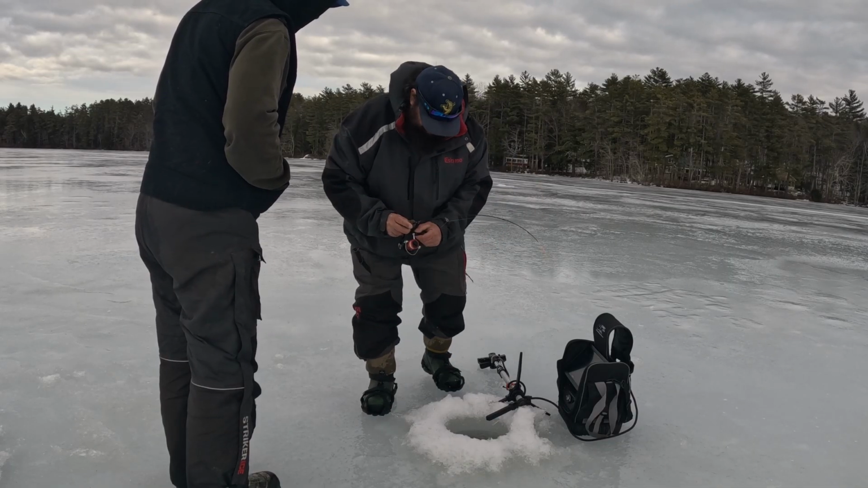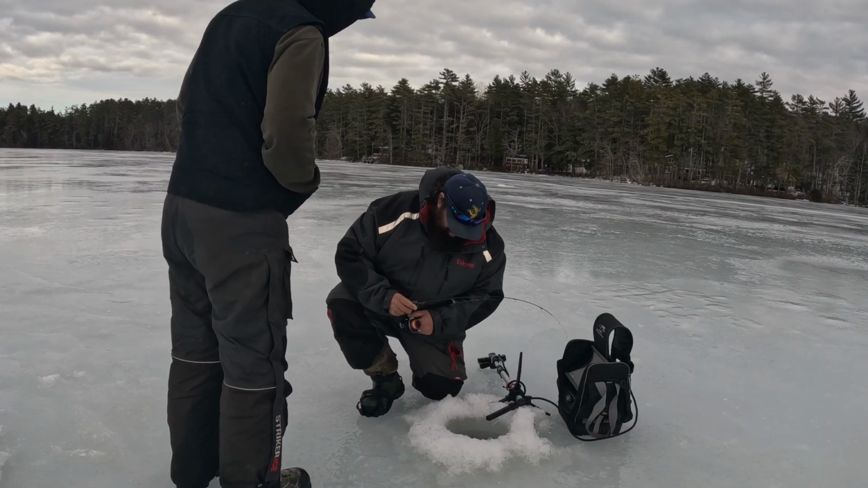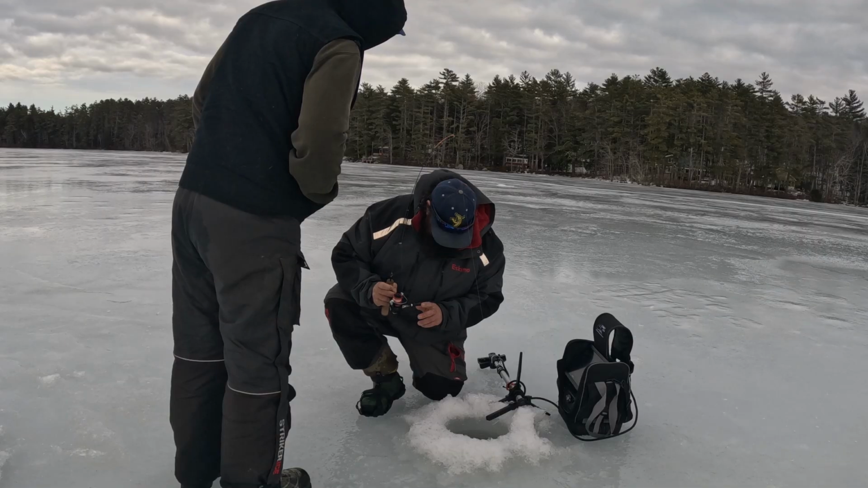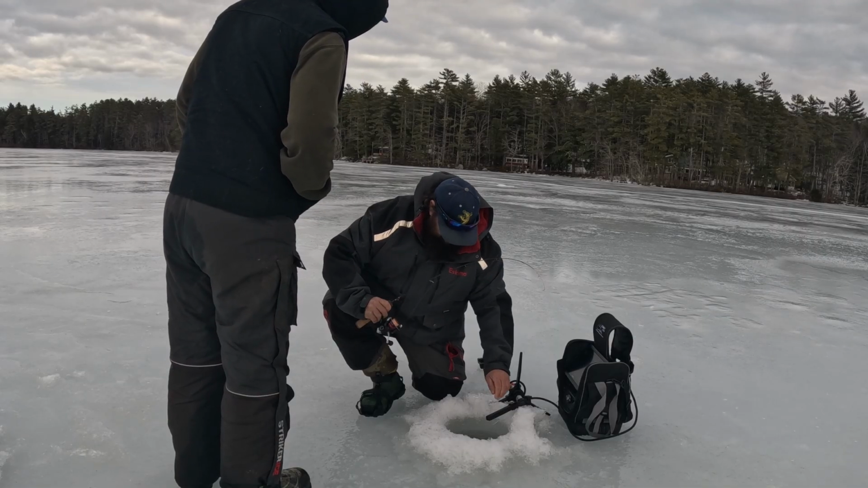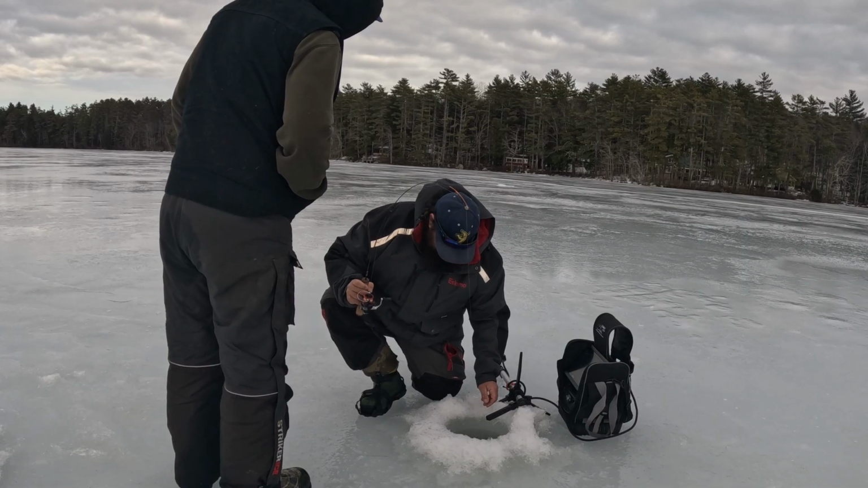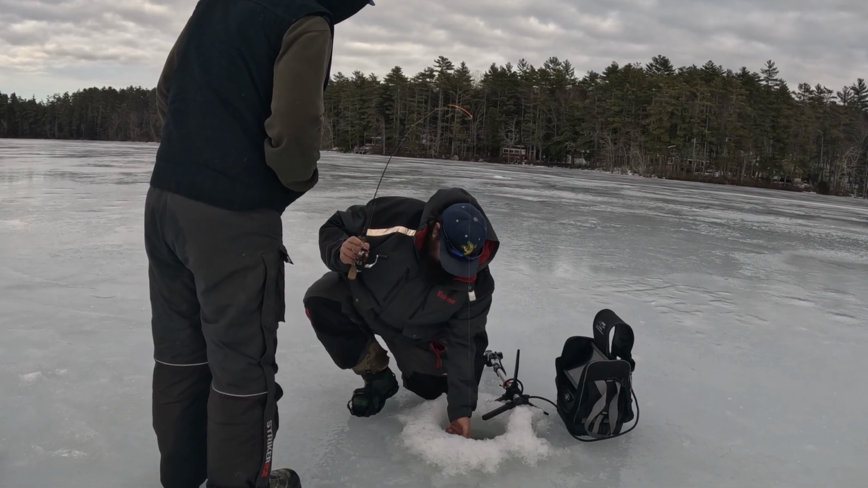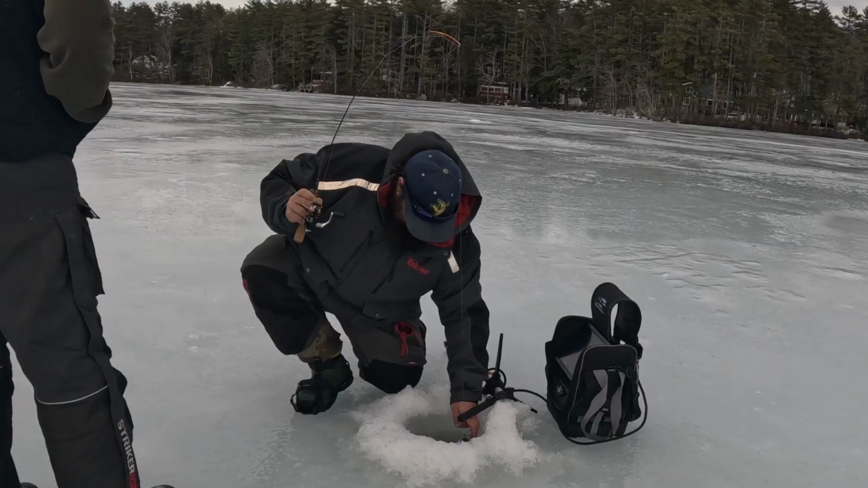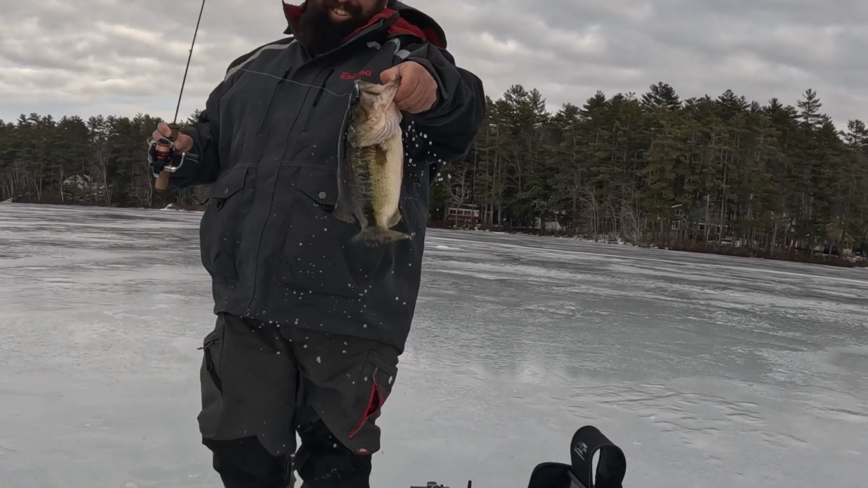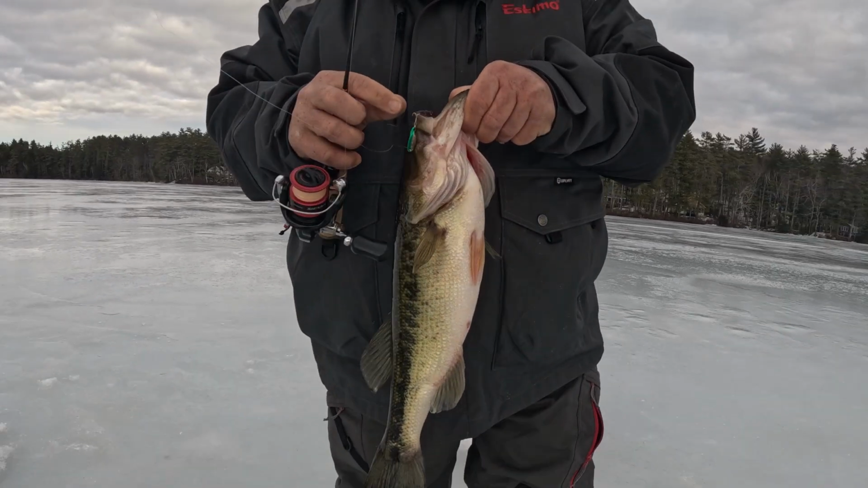Oh, that's pretty good leader. Yeah, gotta be. But I'm down to like a 3 pound test down there, so I just want to get a look at him in case he does pop me. Yep. Oh, nice bass. Yeah, that's a big live. That's cool on a crappie jig right there.